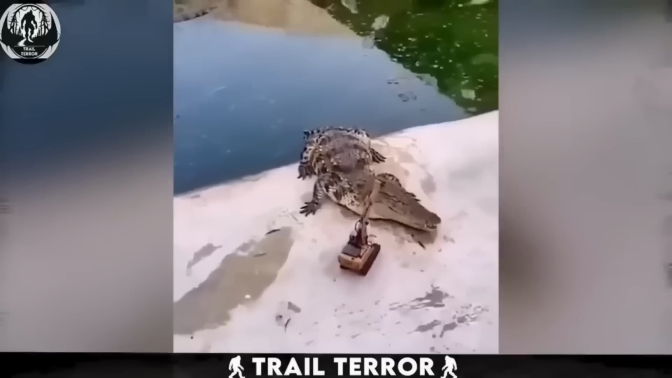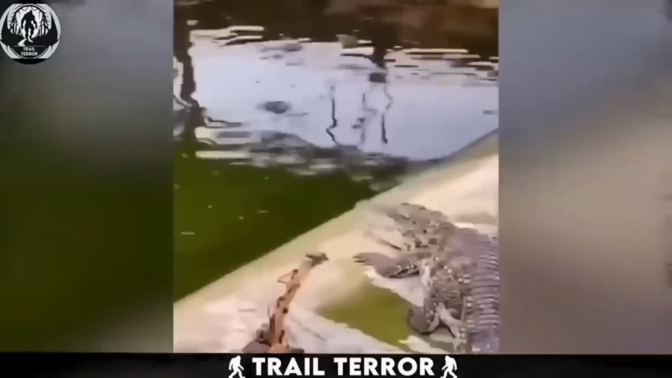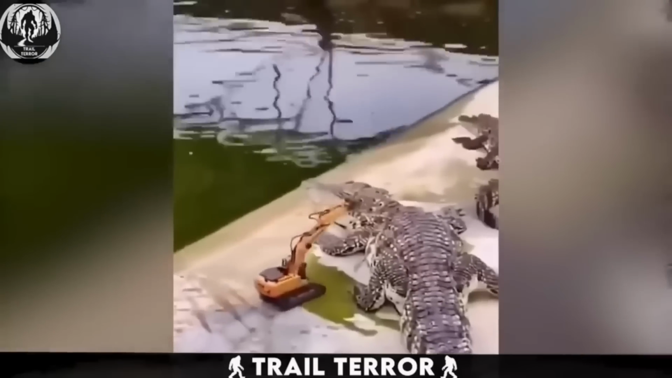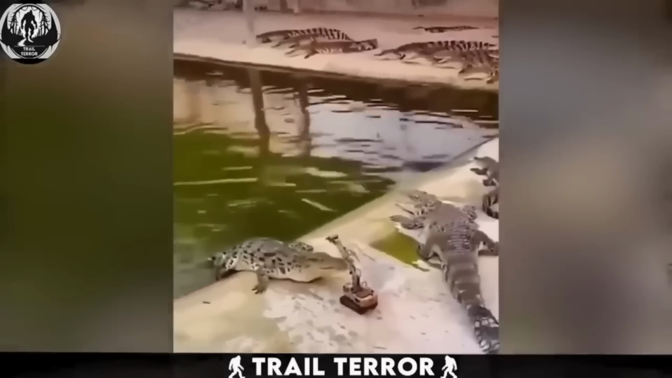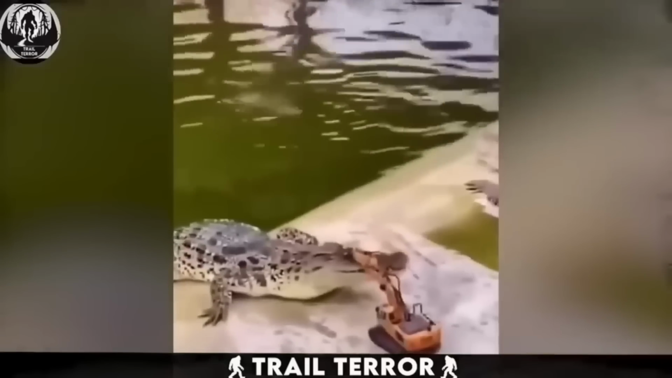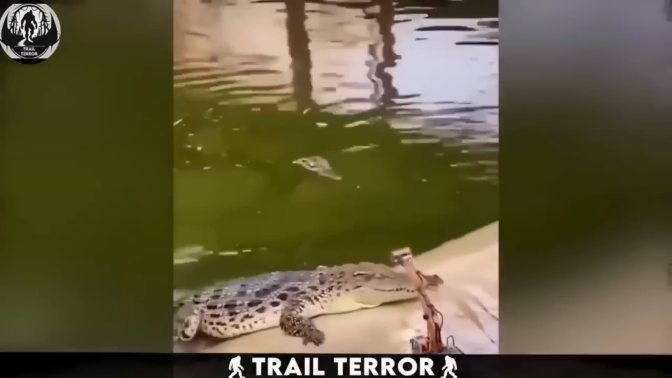The crane strikes one crocodile on the head, prompting it to jump into the water. They repeat the action with another crocodile, hitting it with the crane's arm, causing it to follow suit and leap into the water. The crocodiles are taken aback by this unexpected intruder into their territory.